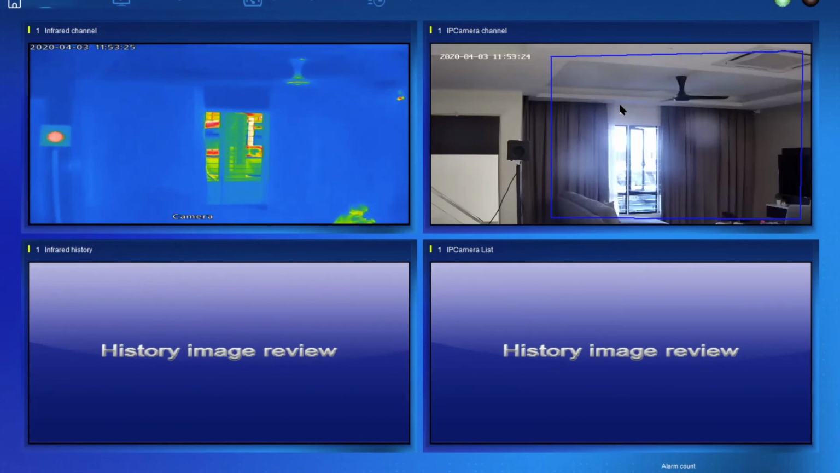For the DM60, because it has face detection, it eliminates this problem. We only scan humans. Even if you are carrying a bottle of milk, which is warm, it won't scan the bottle. It will scan your face only. So with this function, it eliminates a lot of limitations and problems for us.